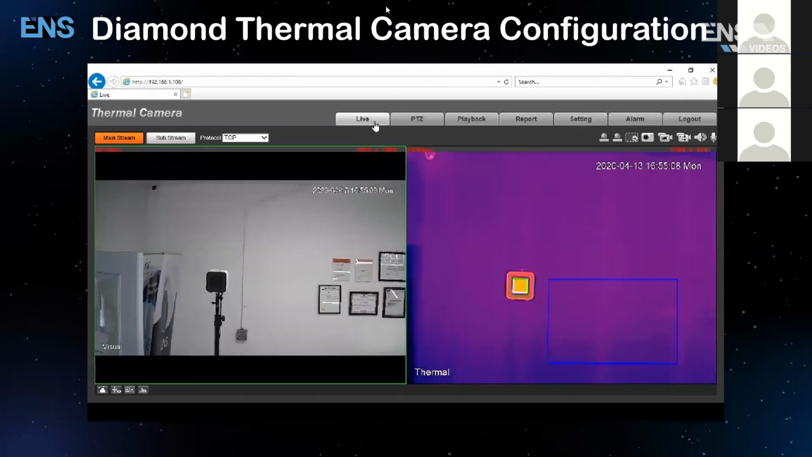Once you're back in the interface, make sure that the live view is showing. Now, if the live view is showing black, then no problem. What you want to do is go into the web browser settings of Internet Explorer, go to Internet Options. Under the Advanced tab, you want to reset the browser. Once you reset the browser, close it, reopen it, and log back in, and then the live view should be